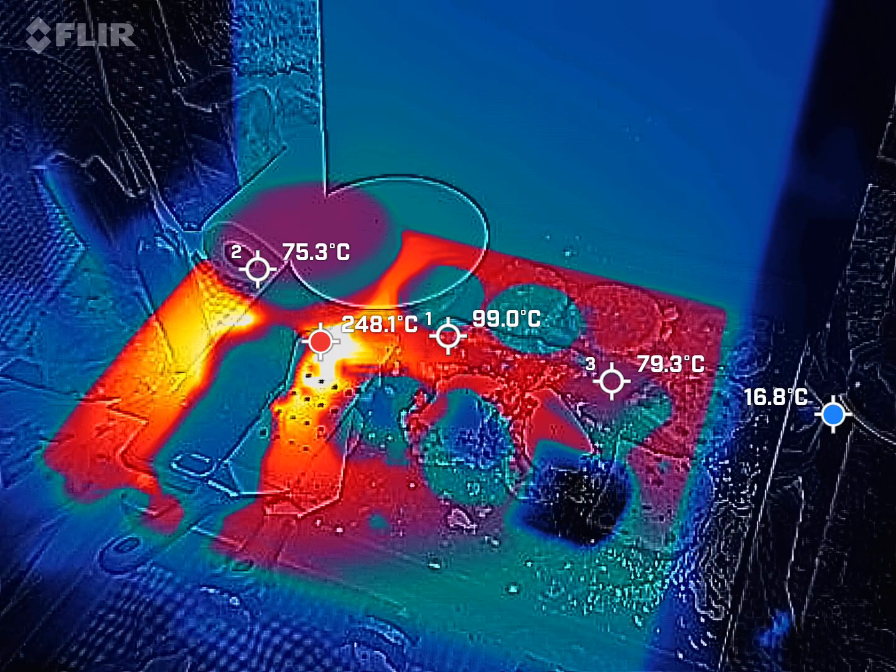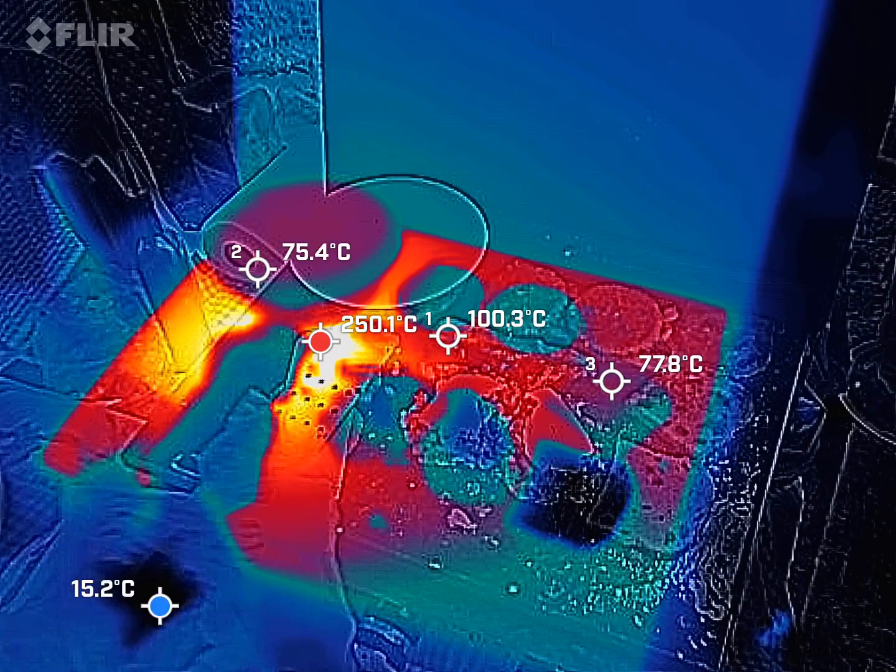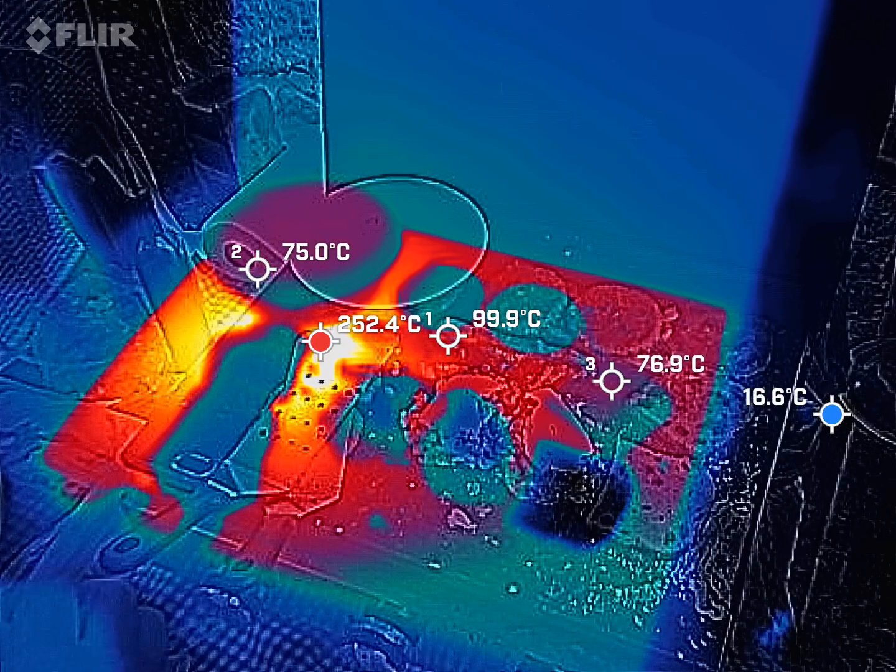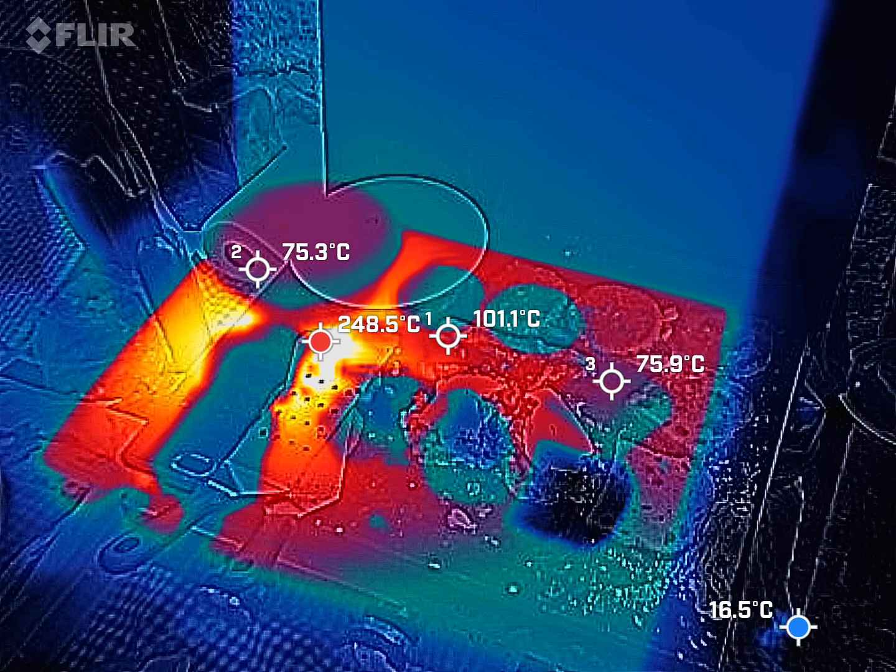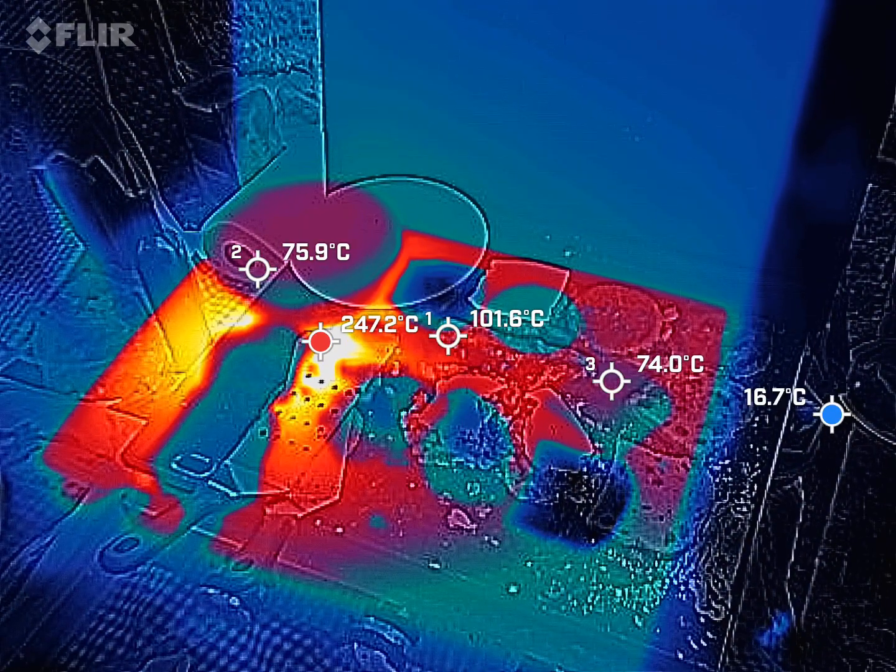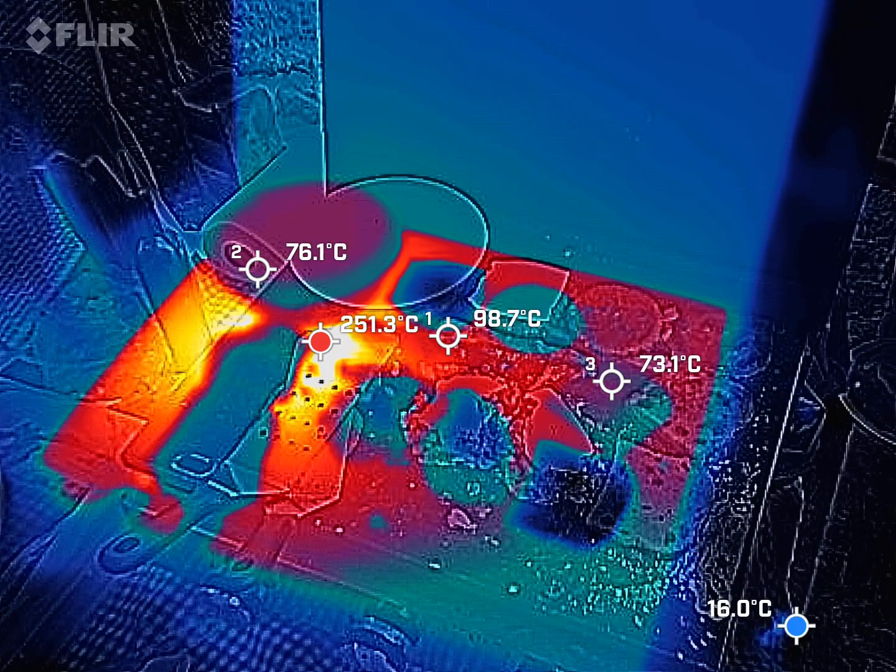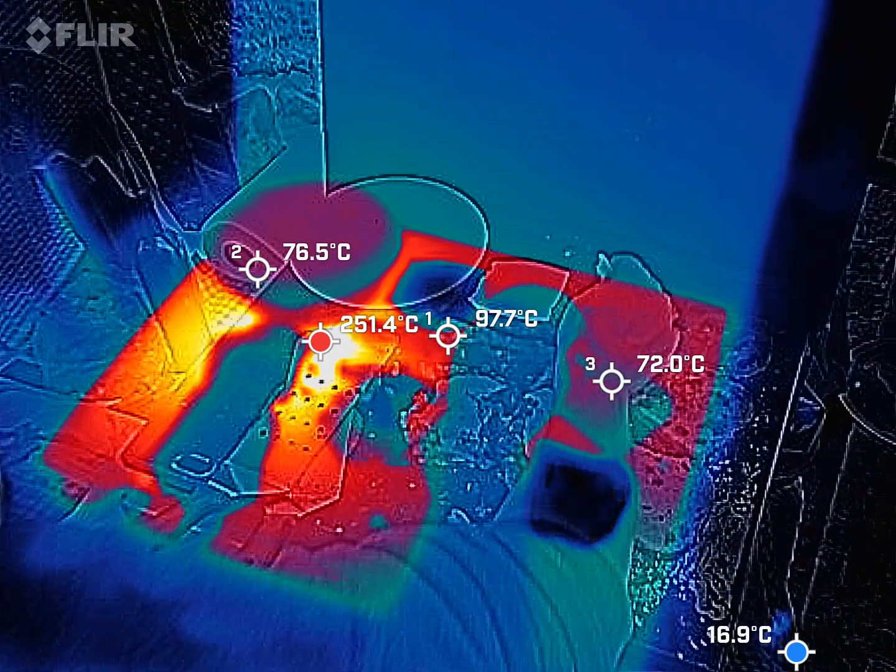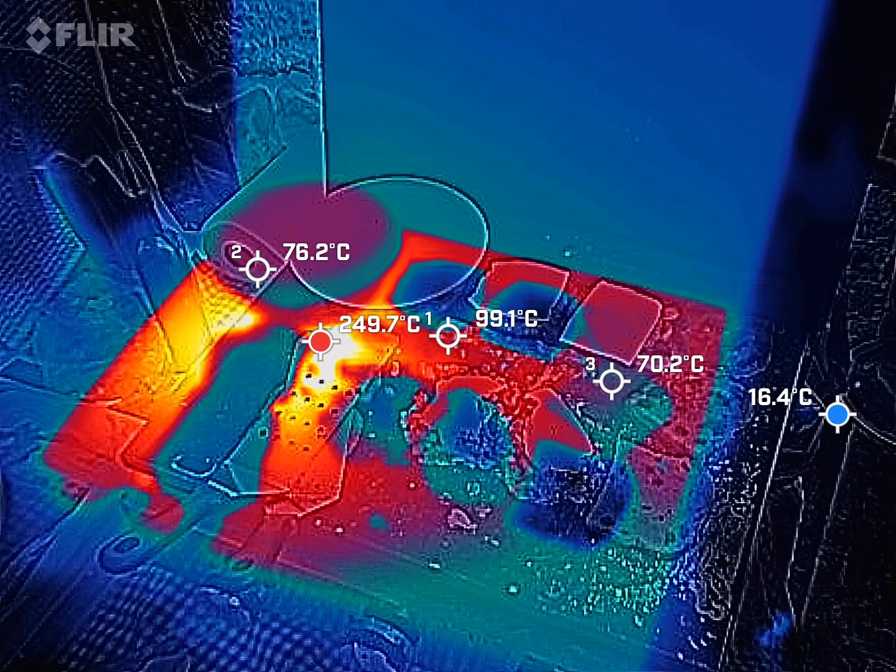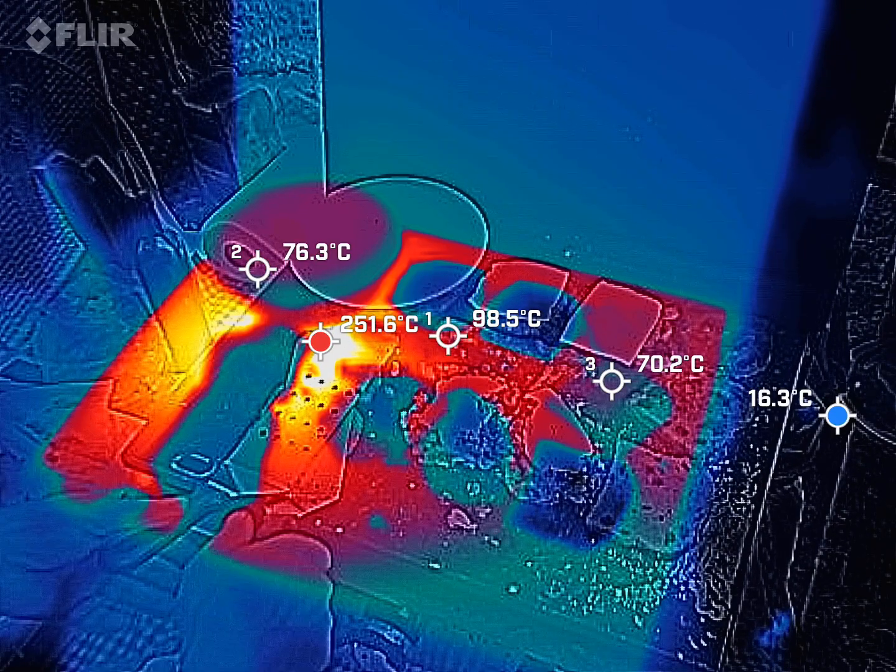Alright, American cheese for the burgers. My egg is probably done. Basically just melting cheese and toasting bread now. Alright, let's see what we gotta do. Let's turn these off.